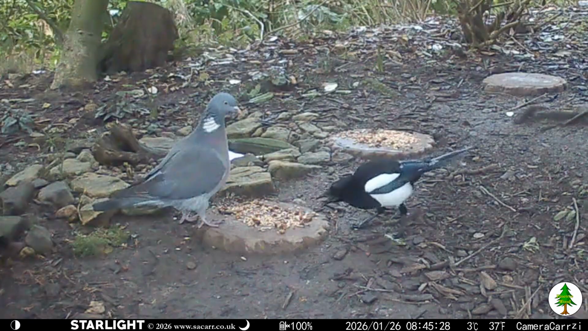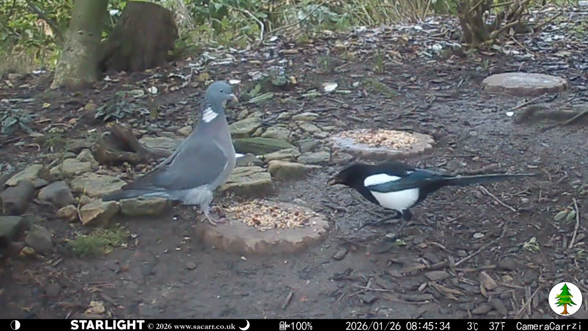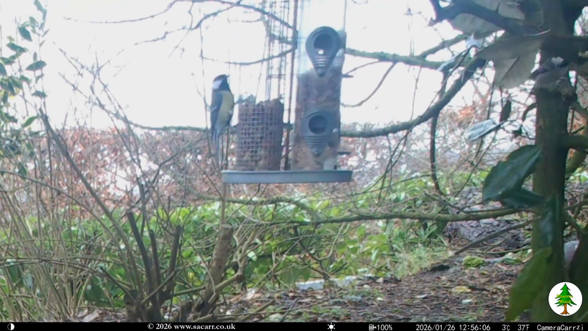At 8:45, the pigeon was getting defensive over the seed pile, while the magpie was trying to feed. The wind speed was quite low on the 26th, so there were a lot more bird visits across the day.